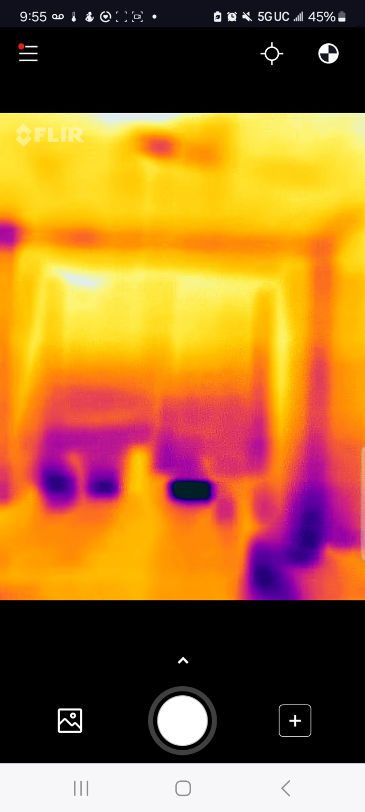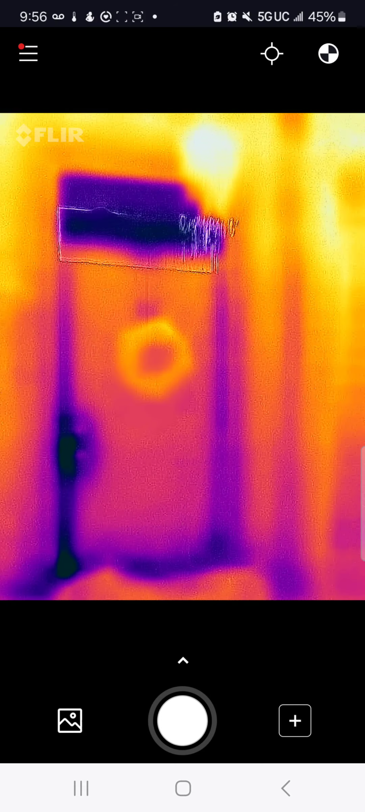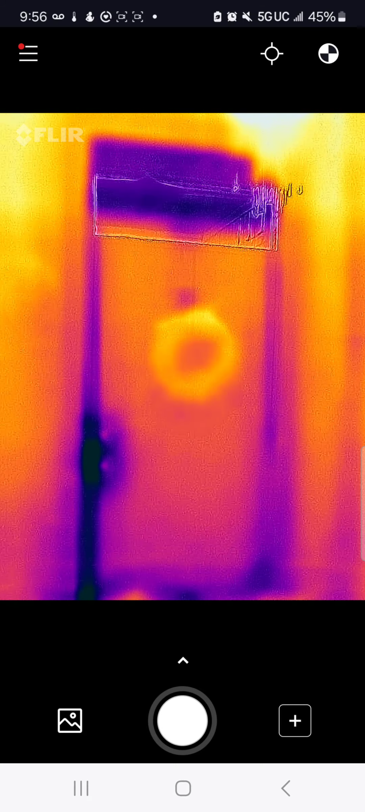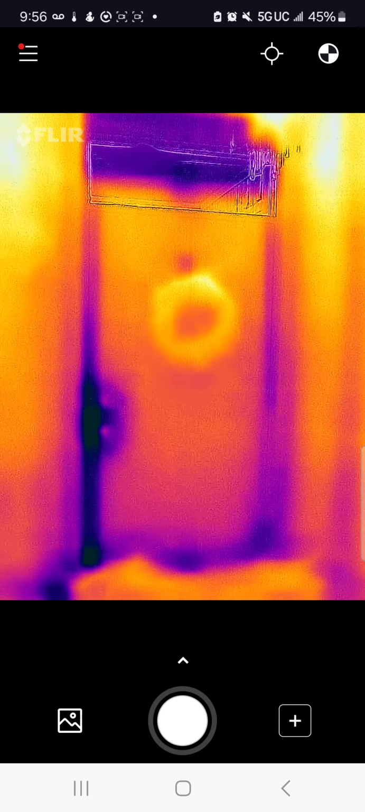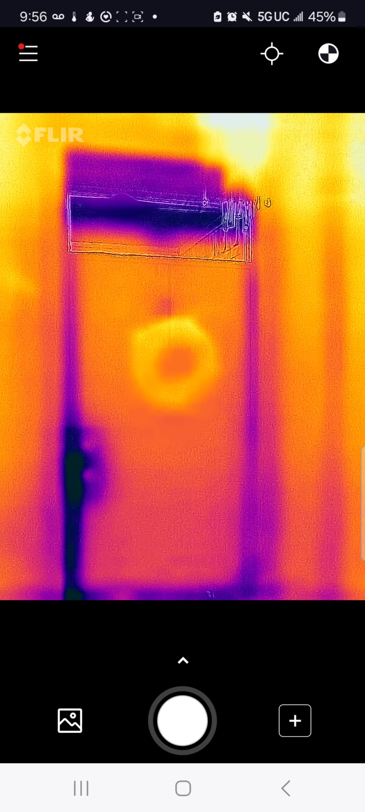Of course, you won't see me, you won't see anything from the house, but you'll see what I can show you here with the thermal camera, which will be beneficial. So let's start here. As I said, this is the FLIR thermal camera. I bought it on Thanksgiving, and I want to show you the benefit of this camera. So here's my front door. This is my hand, and this is my front door.